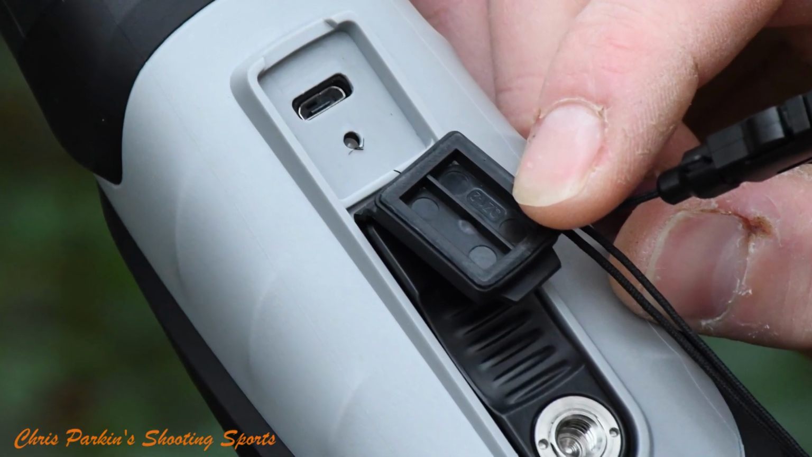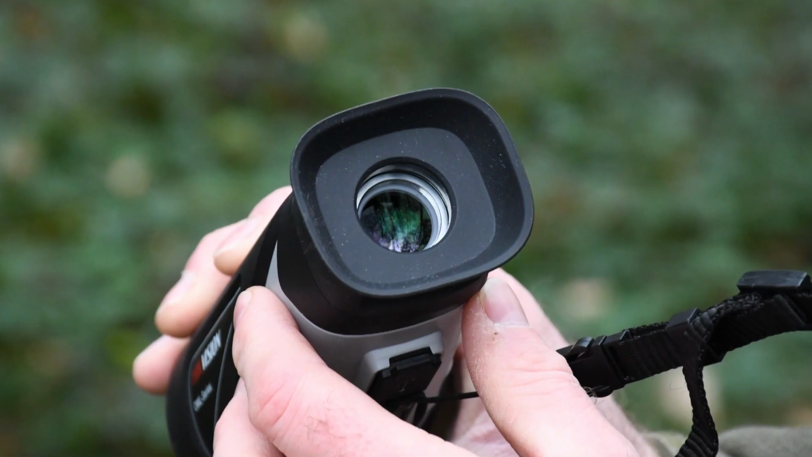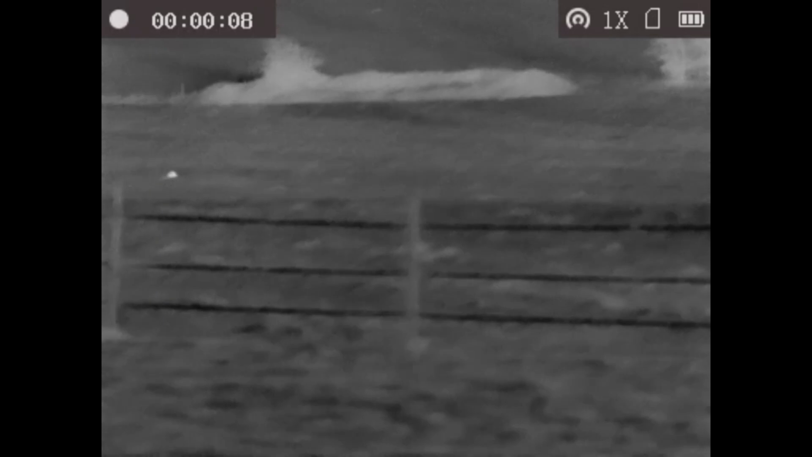Today we've got a little video on the HIK Vision Vulkan 35 thermal monocular. I won't bore you with all the details that you can find on the specification sheets, but I'll give you a few highlights on this one. It's a completely ambidextrous monocular. Charging time's about 5 or 6 hours and it gives you a 4-hour run time on the internal battery.